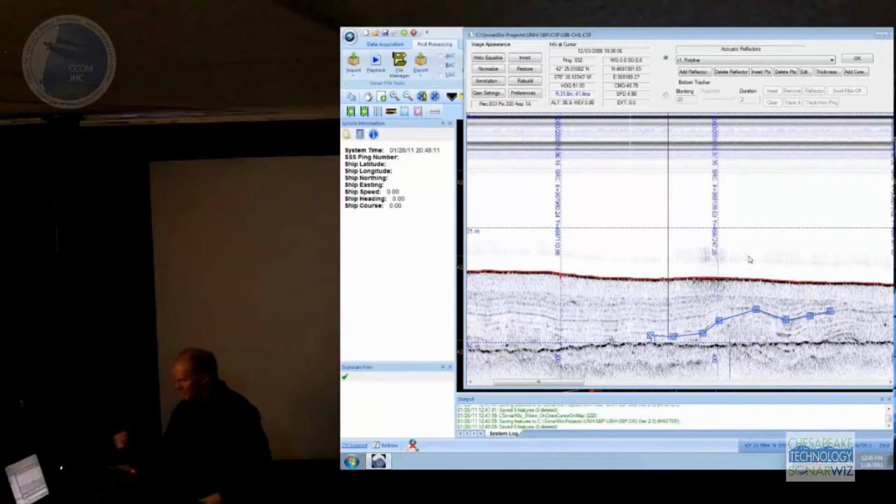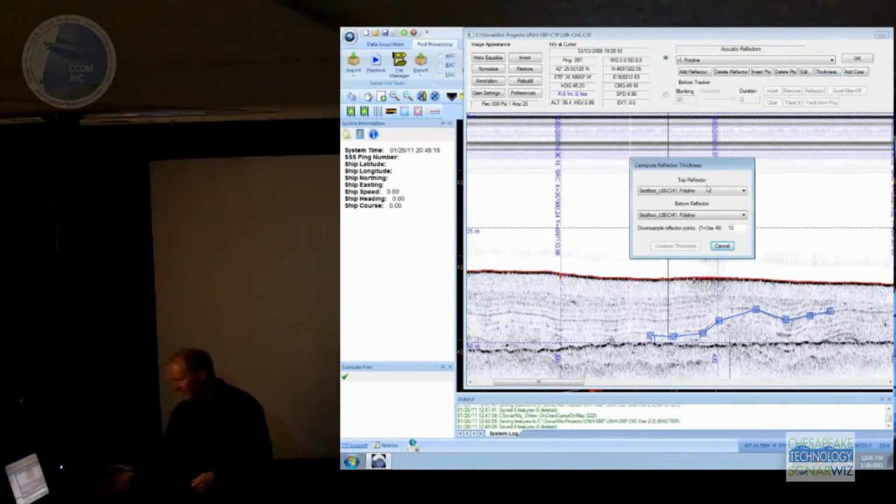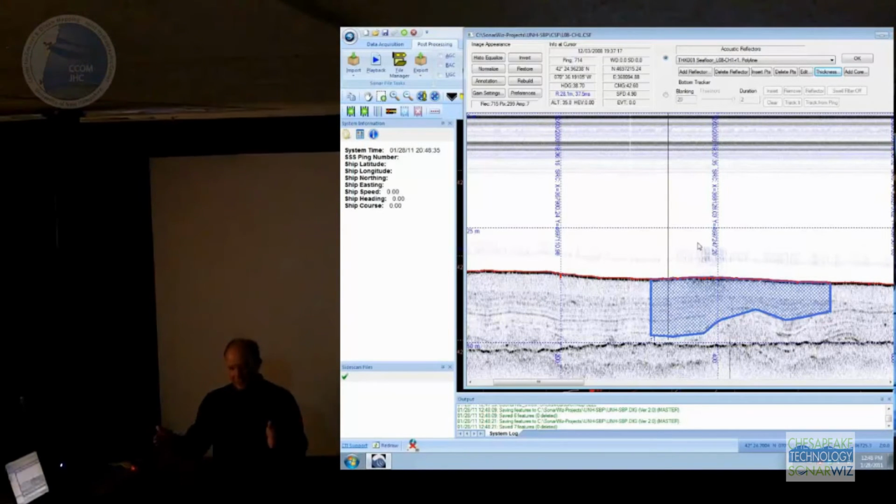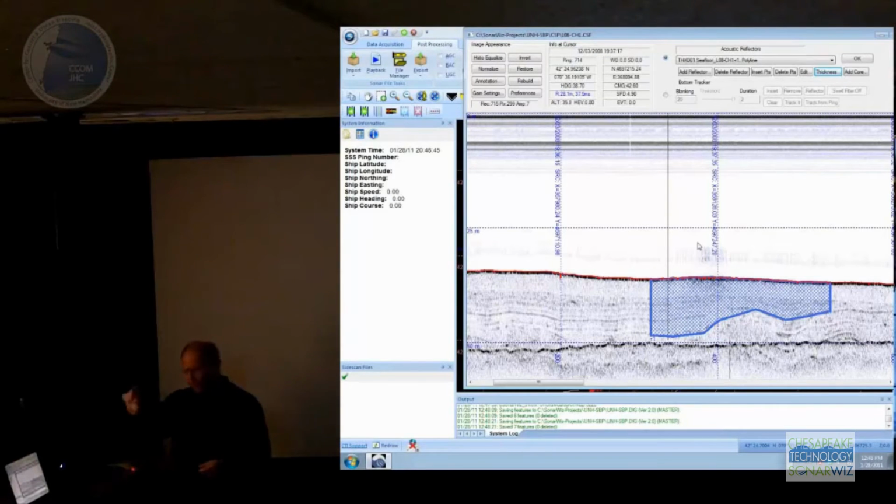So you can imagine that you might want to do this for different horizons that you see in your data. And we have a thickness tool that lets you take any pair of reflectors, like the seafloor and the one, R1, that I just digitized, and compute the thickness between them. So if you do that on a bunch of parallel lines, you can begin to build up a volume of maybe material that you're mapping. When you generate that thickness, what actually happens is we take all the intersecting shots between the top reflector and the bottom reflector, and we generate an Excel file that contains X, Y, and Z, and X, Y, and thickness for all those intersecting points.